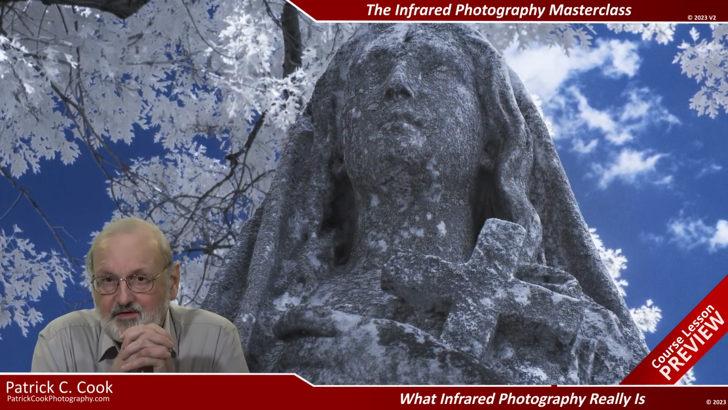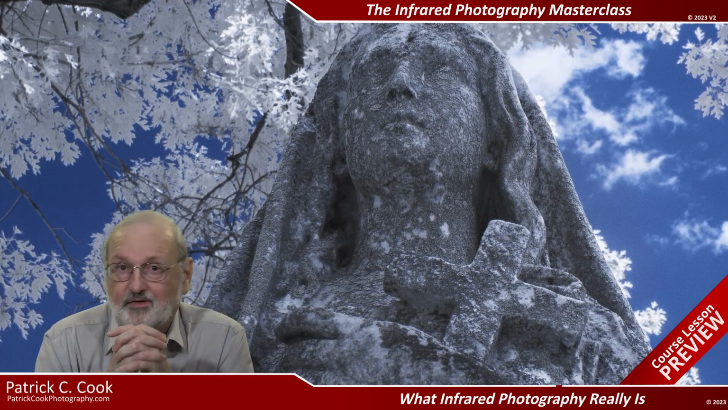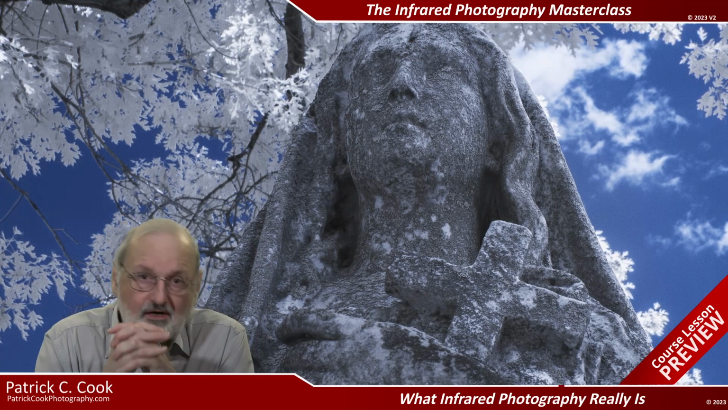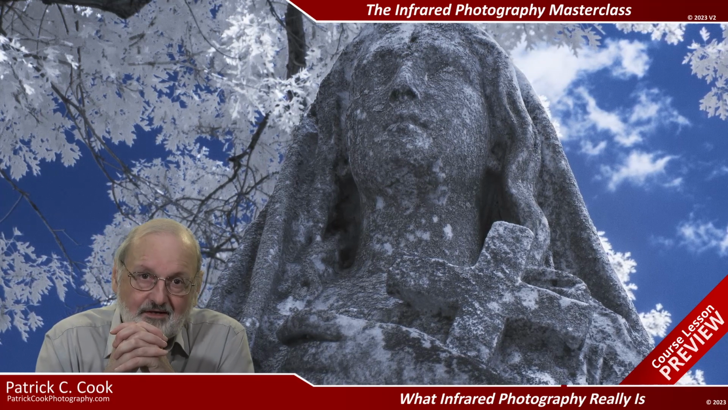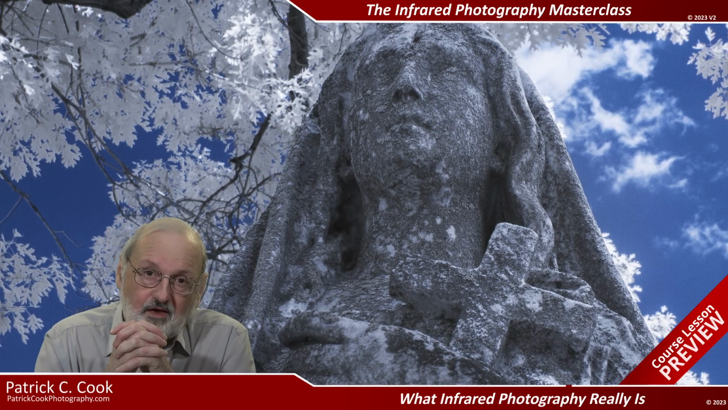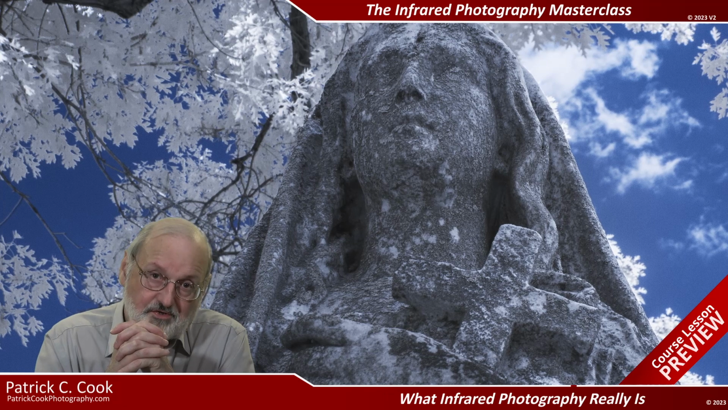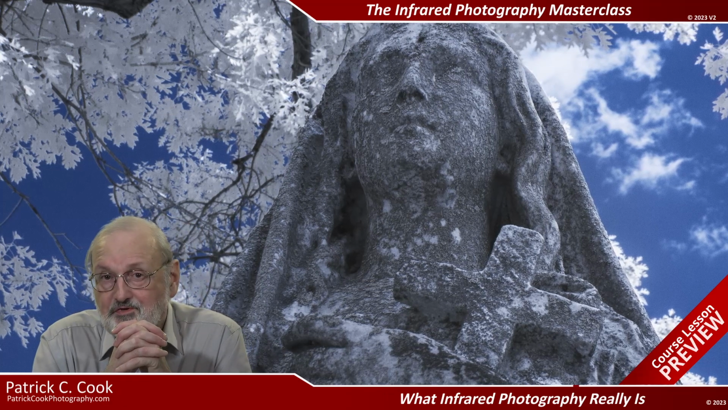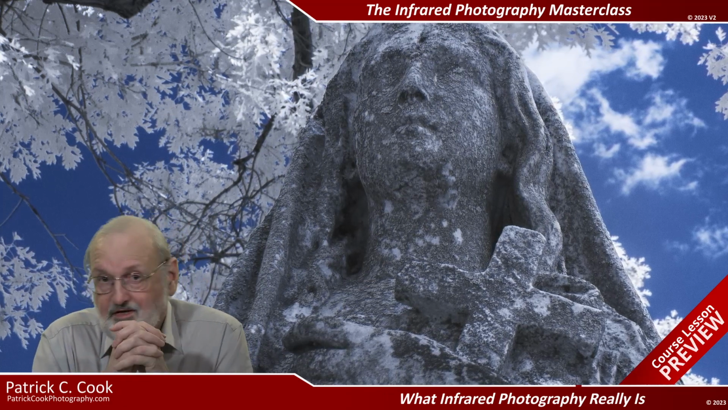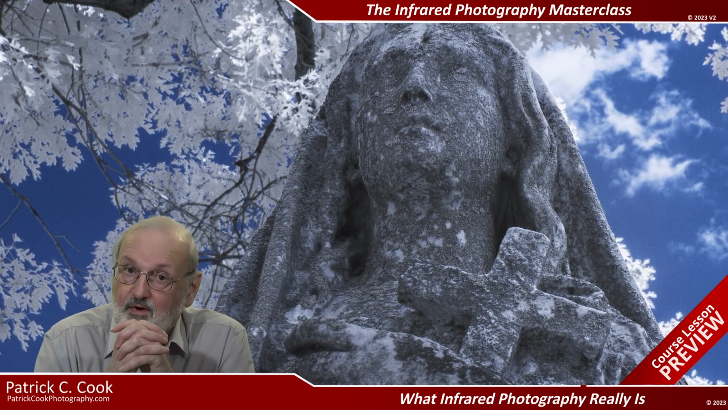As such, the mapping of infrared radiation is not accurate because the camera's color-based design impacts the mapping process. However, with informed camera control and image processing, you can leverage these mapping inaccuracies to produce unique images that would not otherwise be possible.